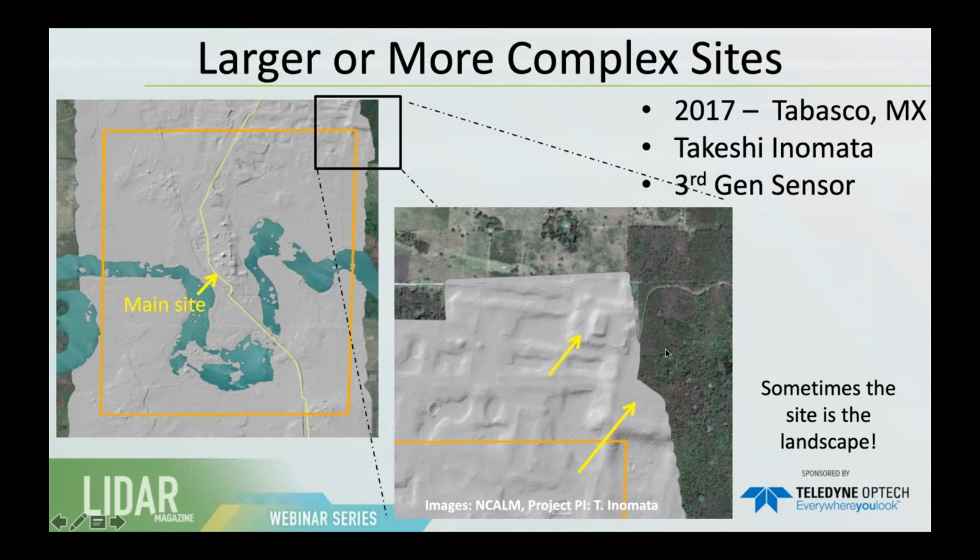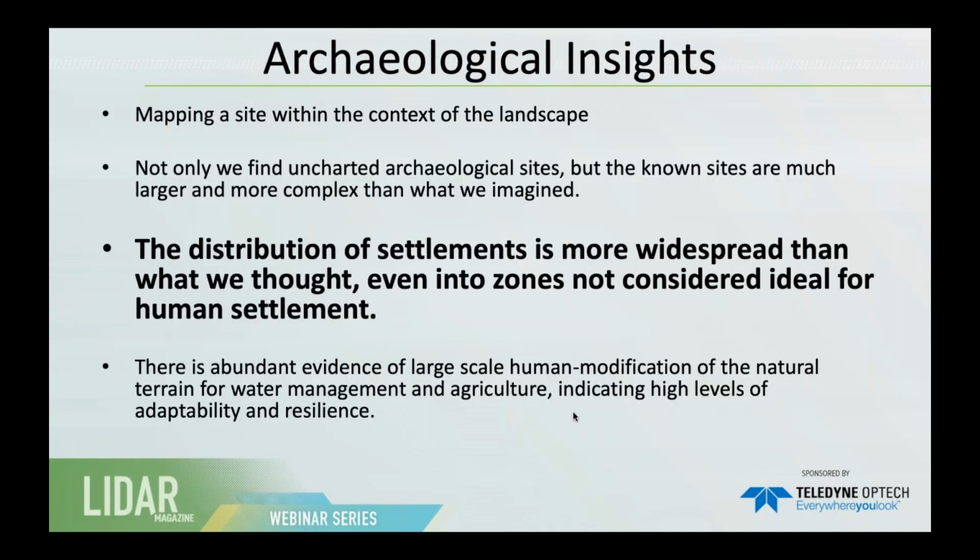Sometimes the site is the landscape, or the landscape is the site. This is a platform where, when the archaeologists walked over it, what they saw was flat terrain, and they thought it was a natural formation. But once you have the bird's eye view without the canopy, you can see there's definitely human modification of the area. So this is an example again of how sites are larger or more complex than what was originally thought.